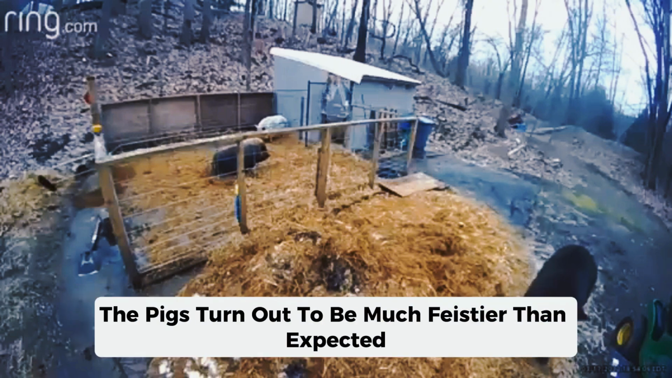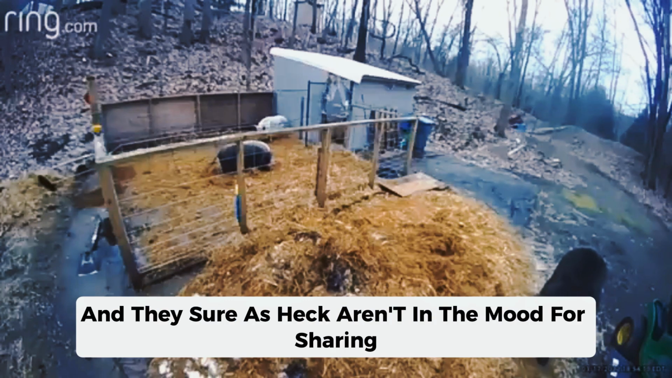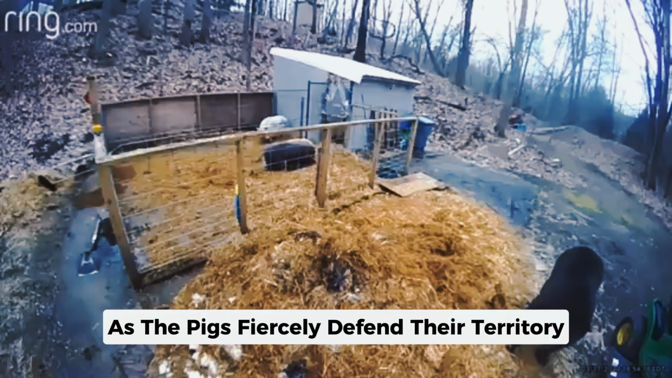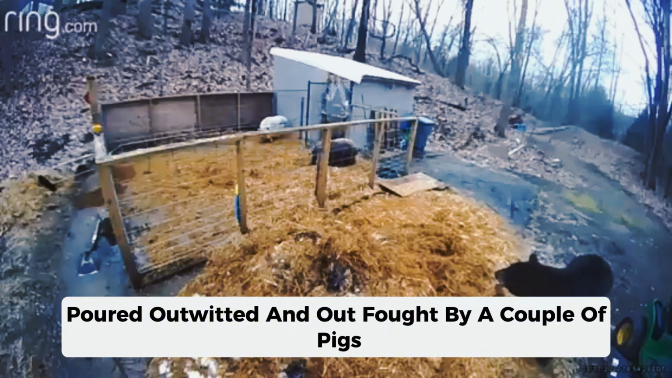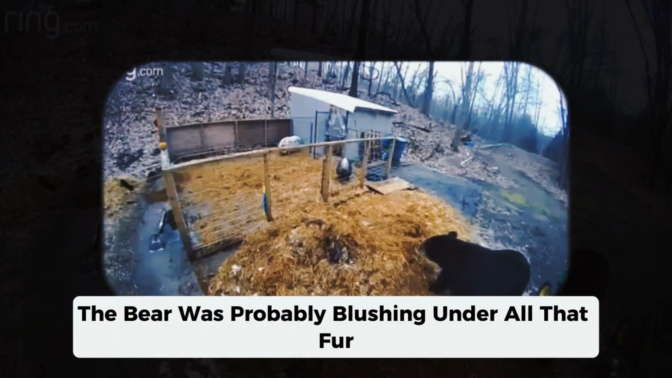The pigs turn out to be much feistier than expected, and they sure as heck aren't in the mood for sharing. What follows is a lot of argy-bargy, good old-fashioned tussling, as the pigs fiercely defend their territory. In the end, they chase the bear off, leaving it embarrassed and empty-pawed. Outwitted and outfought by a couple of pigs, the bear was probably blushing under all that fur.